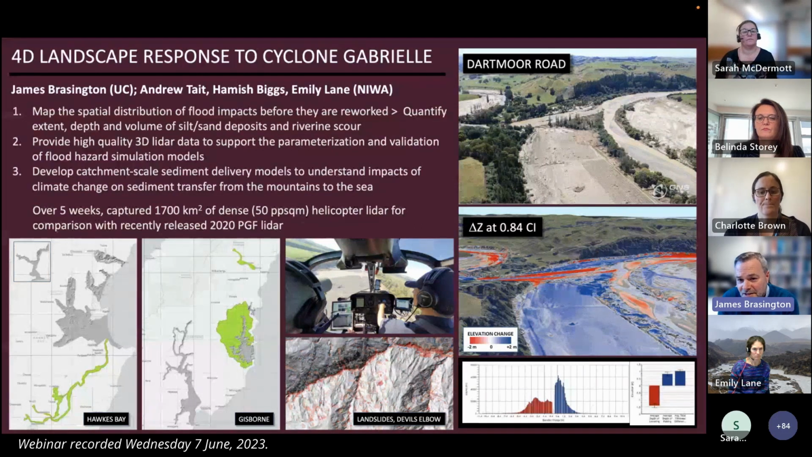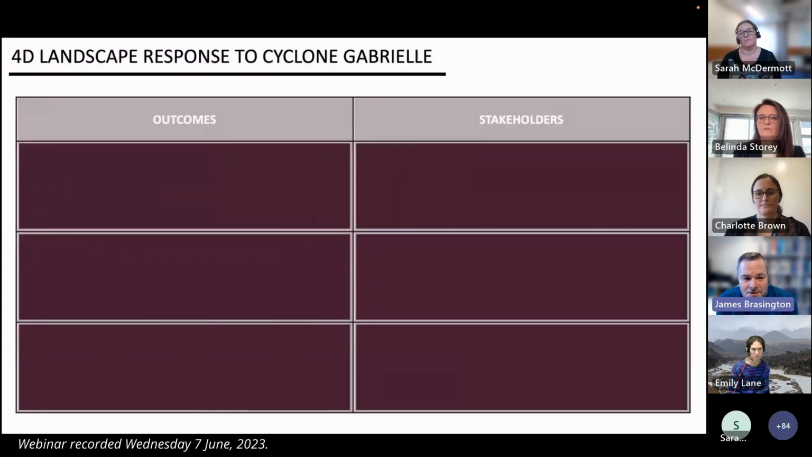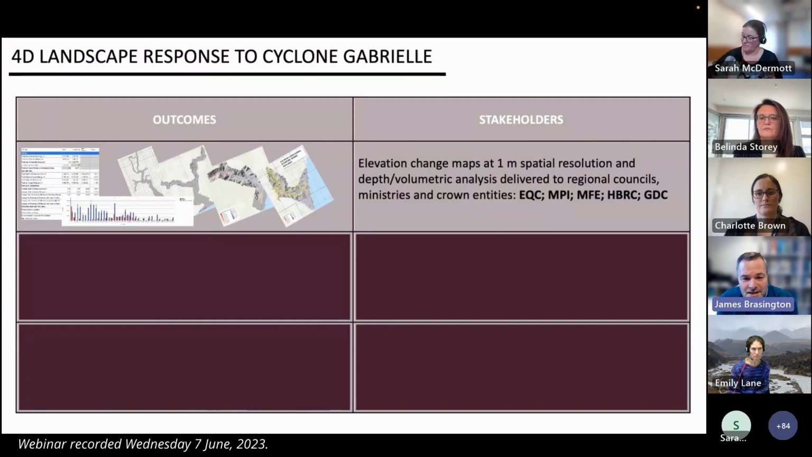And in that one little illustration there at Dartmoor Road, there's around 1.5 million tons of material which has been deposited in that small area of the landscape. In terms of the products and the outcomes we're generating here, we've produced elevation change maps at a 1 meter spatial resolution for all of the areas we're working on.